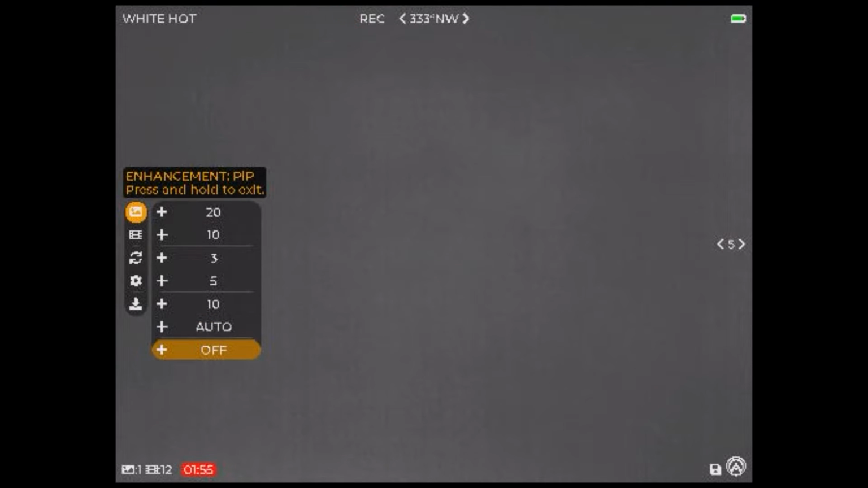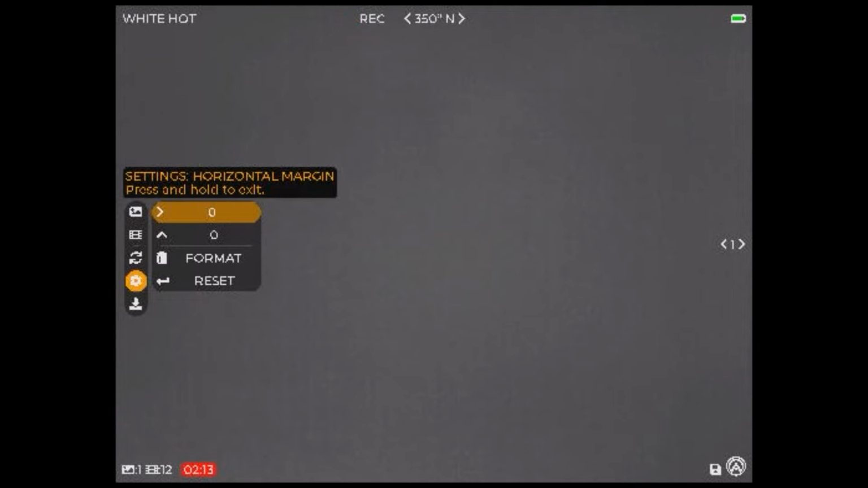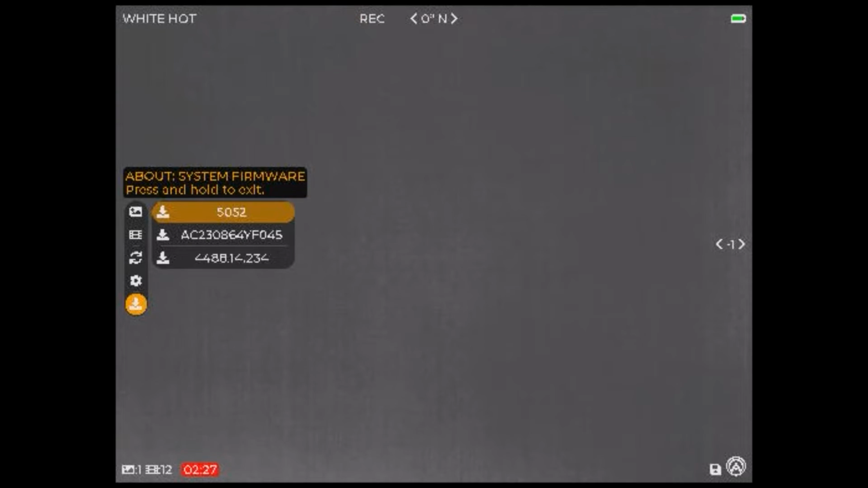Go down and you can see it's got the preview for any of the recorded files that you have. Compass, you can change the compass settings. This setting right here is going to be one of the most important, and that allows you to change the margins. So you can adjust up, down, left, or right the margin, and we'll talk more about that here in just a minute. Long hold to get out of that, and then it just kind of gives you the firmware, all the different things related to the hardware and stuff like that. Long hold to get out of that, and that's kind of the main extended menu.